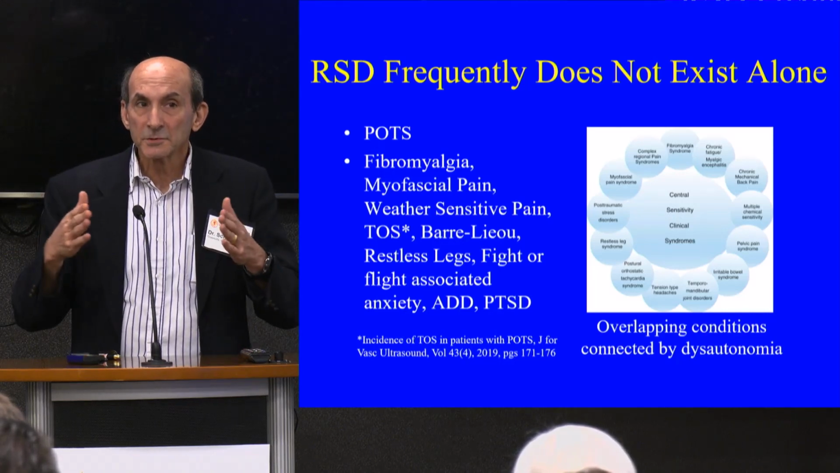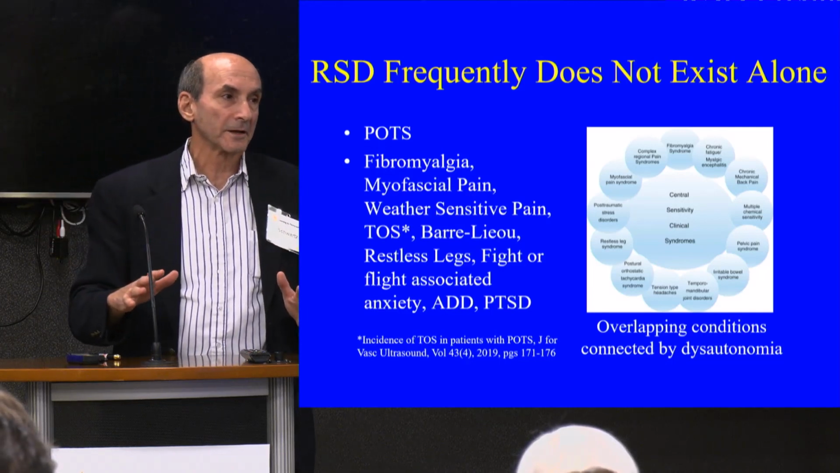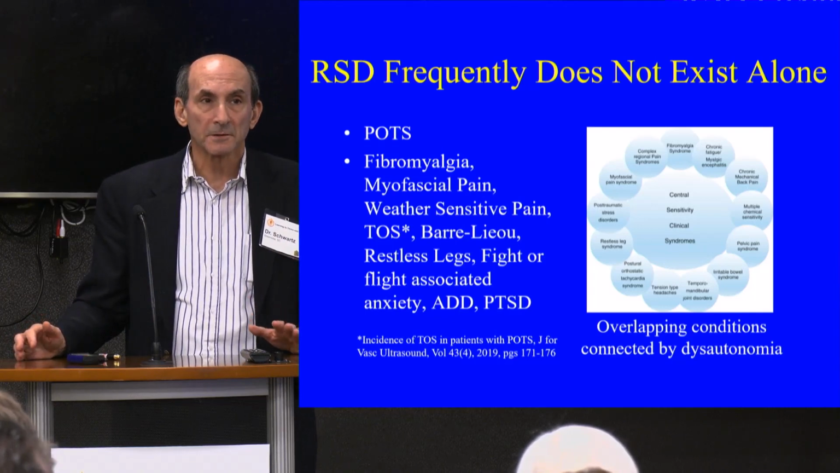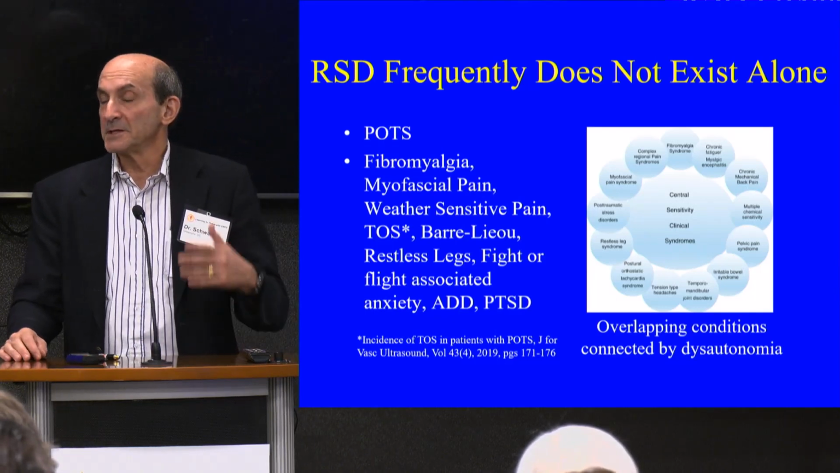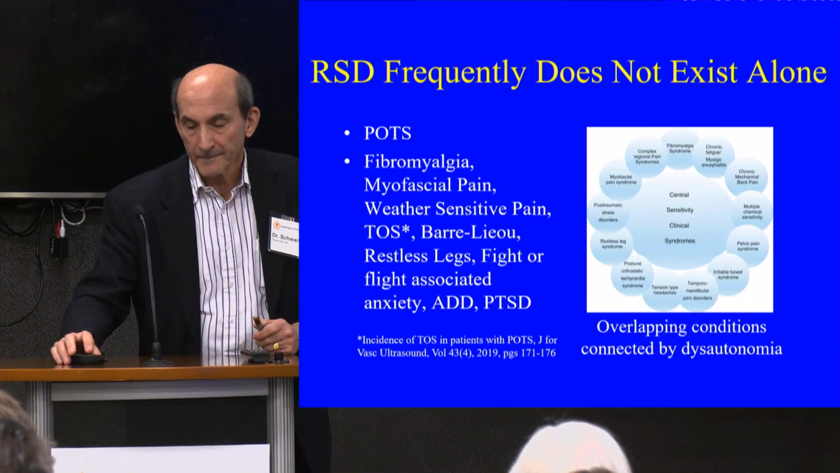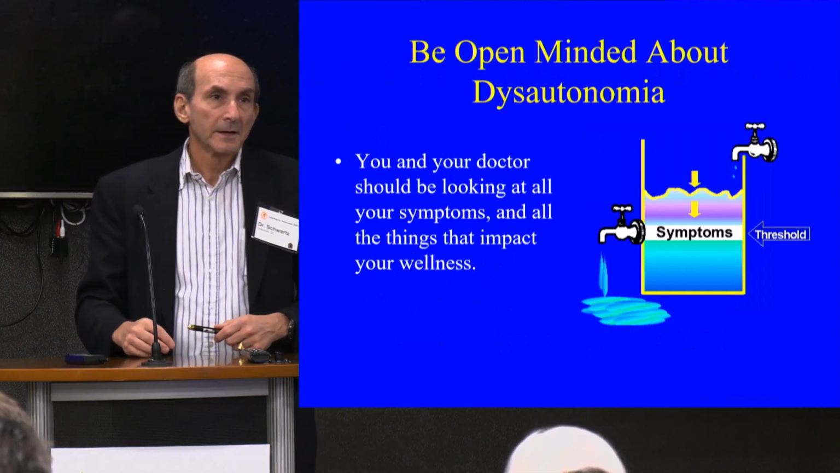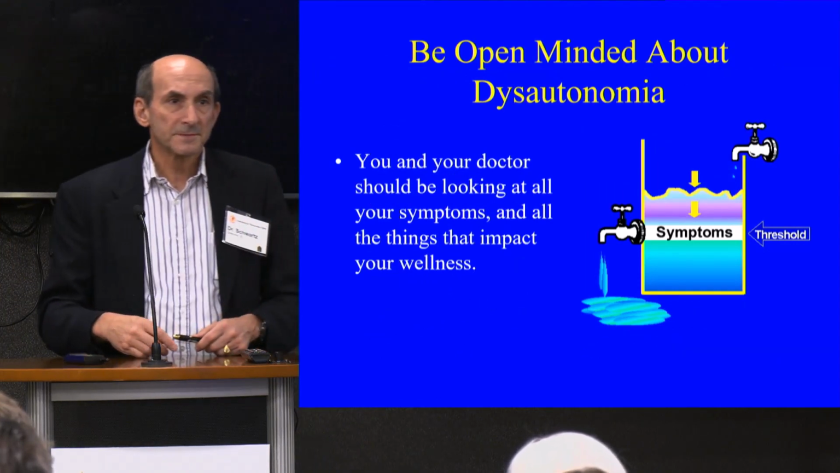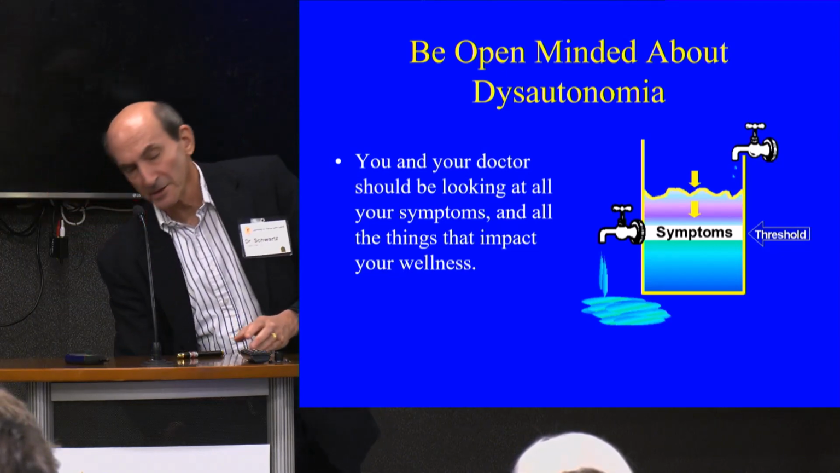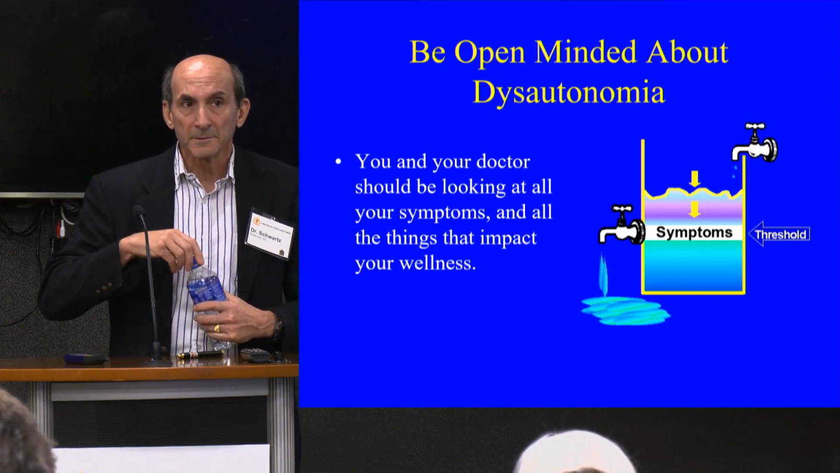Okay, and we have tools that we use to help quiet your brainstem down, because anything we do to help regulate your autonomic nervous system is going to help this. Again, reducing total load. Even ADD, PTSD, they actually have dysautonomia components to them. So be open-minded about dysautonomia. Your doctor should be looking at all of your symptoms. Everybody's going to be a little bit different. Everybody's going to have their particular inputs that are increasing their total load. Again, we call it reducing total load.